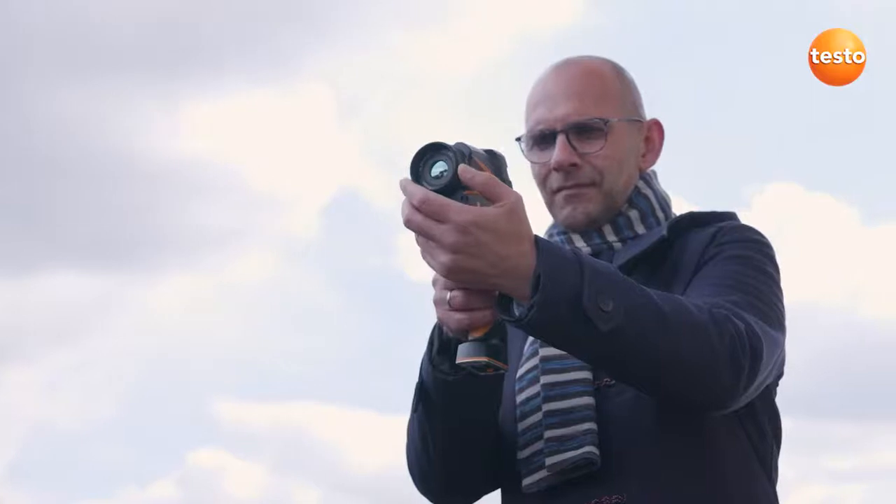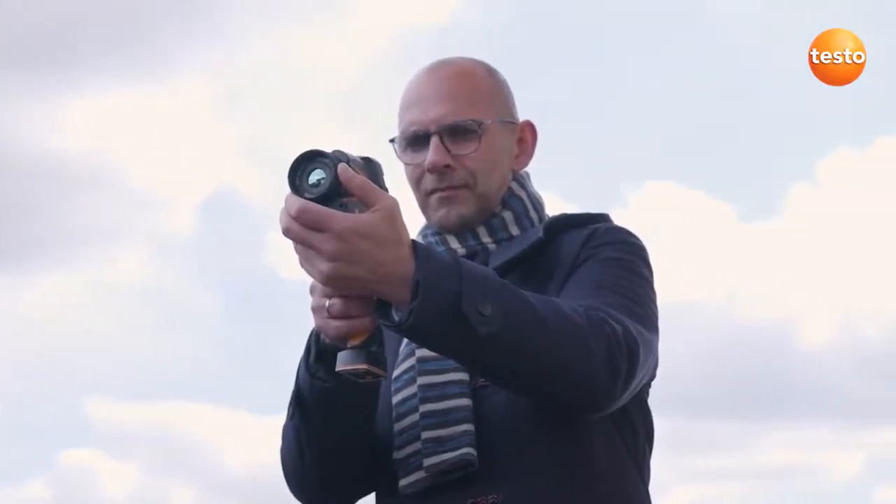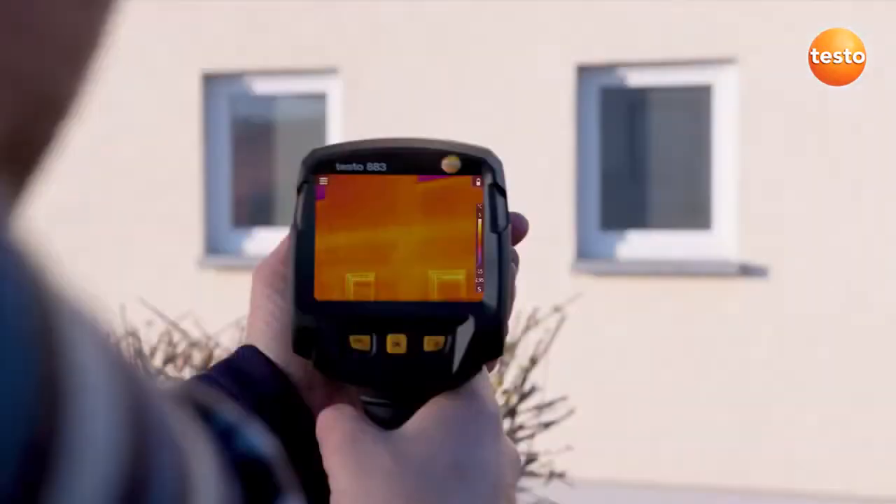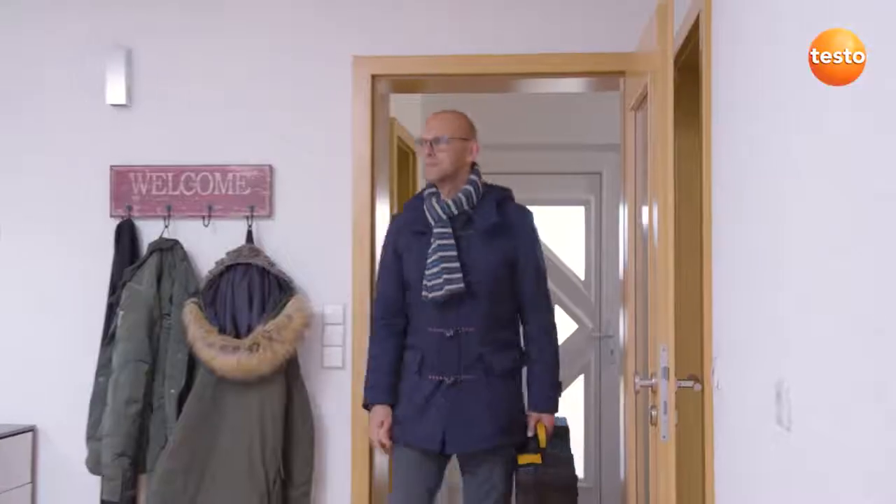So let's test which faults we can identify with the testo 883 on the facade of this building. Here, for example, is a radiator recess. The story's flooring is a typical anomaly. That's a first impression of the faults in the outer building shell. We'll see what it looks like indoors.